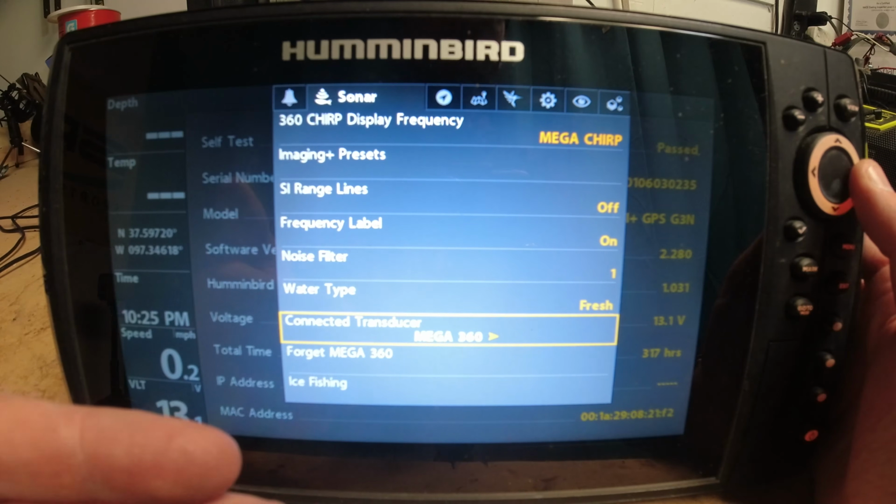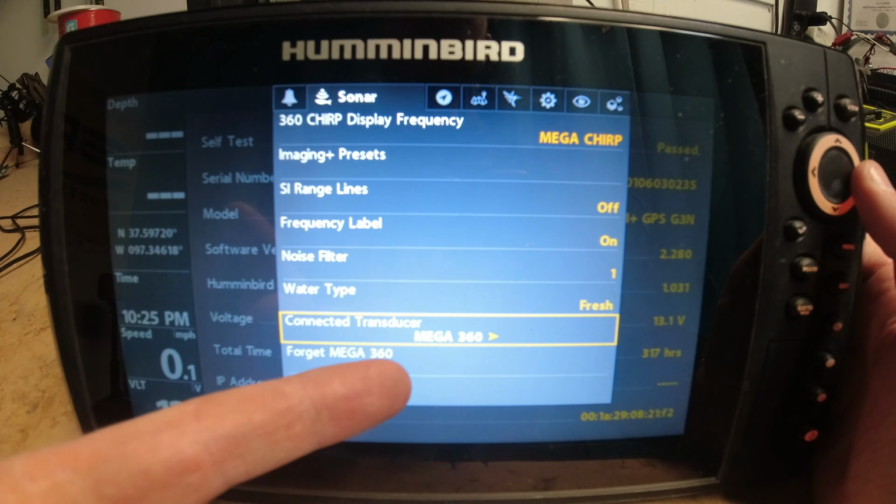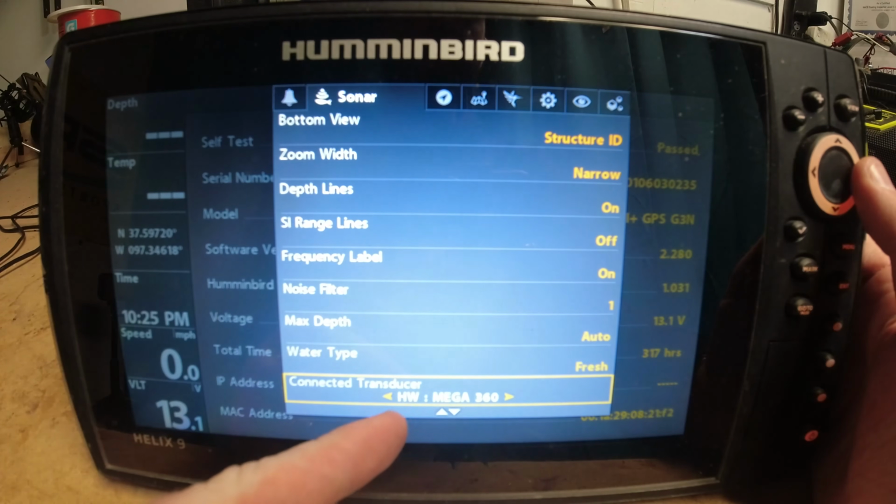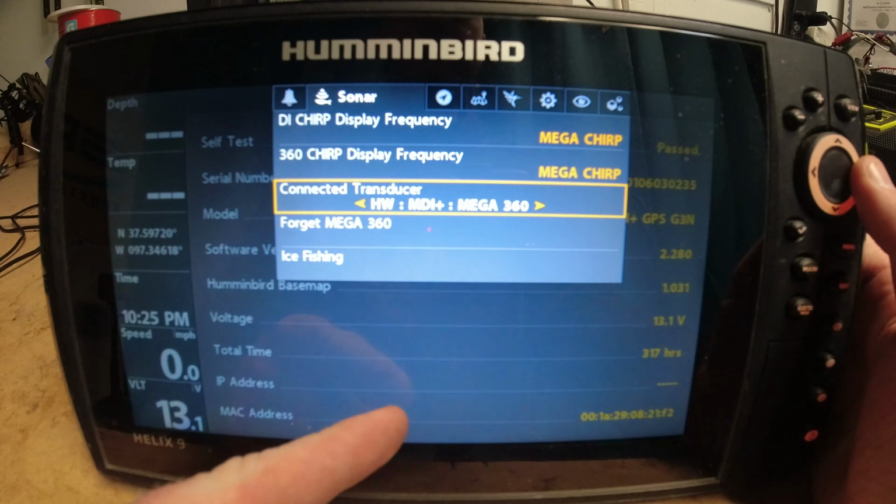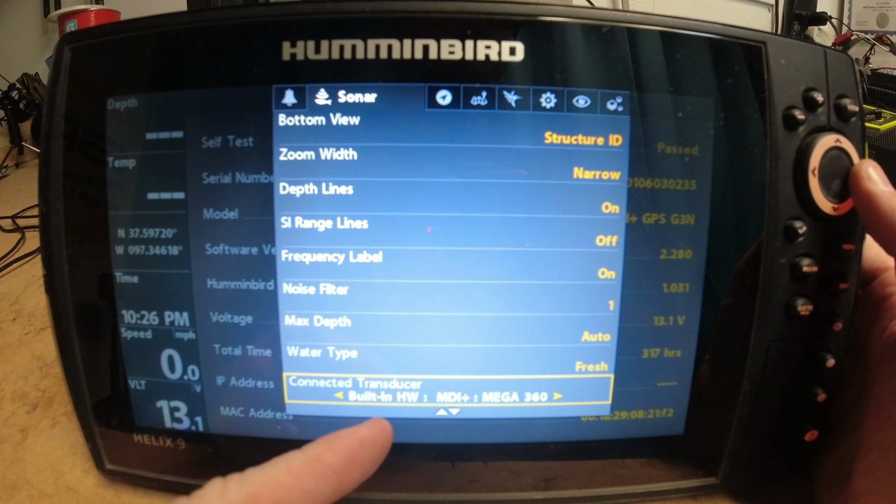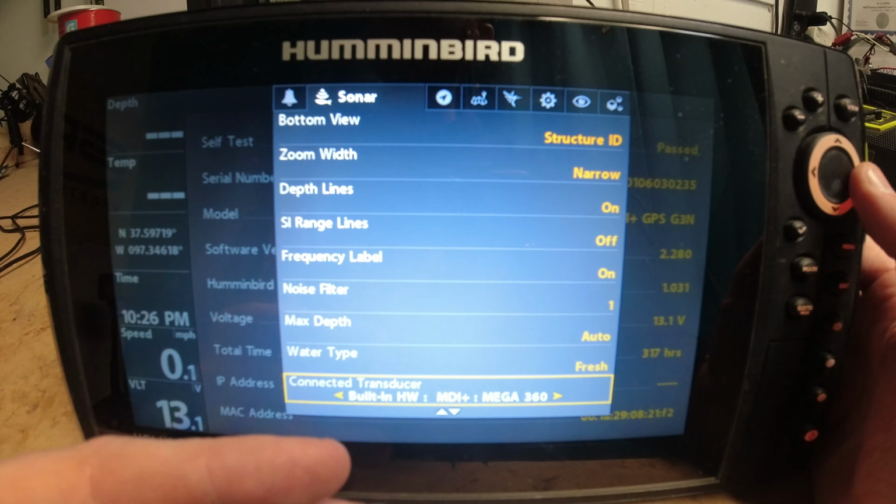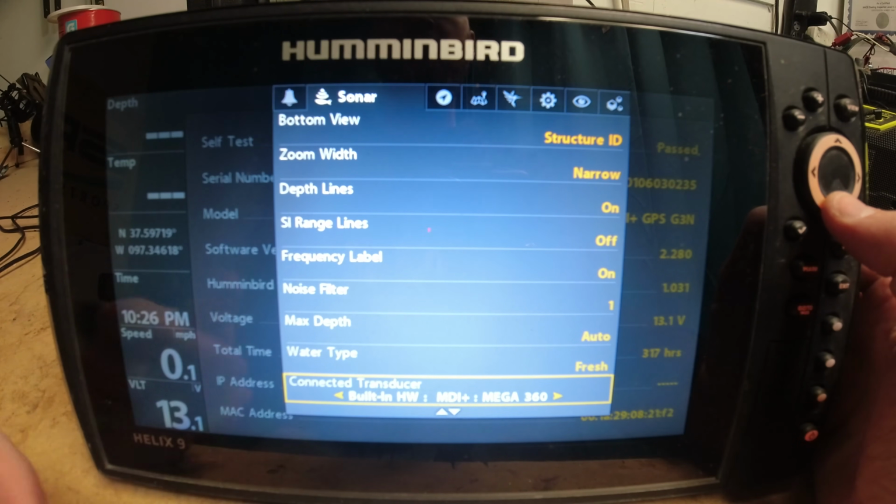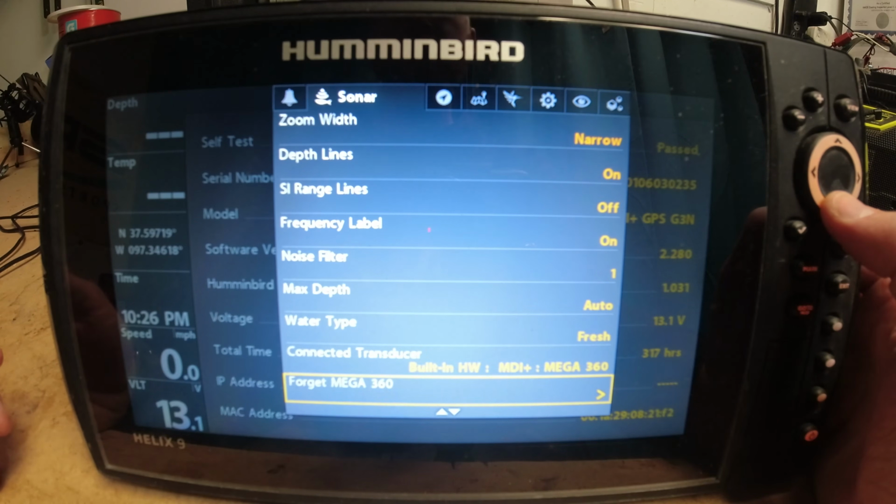If you're running a Mega 360, you may just be running the Mega 360, or you may have a 2D transducer connected with it as well, or it might be an MDI transducer connected with it, or it could be the built-in MDI transducer that's built into your trolling motor plus the Mega 360. So there's a lot of different options there. You really need to make sure that you have the right one selected, or you may not receive all of the information that you're expecting.